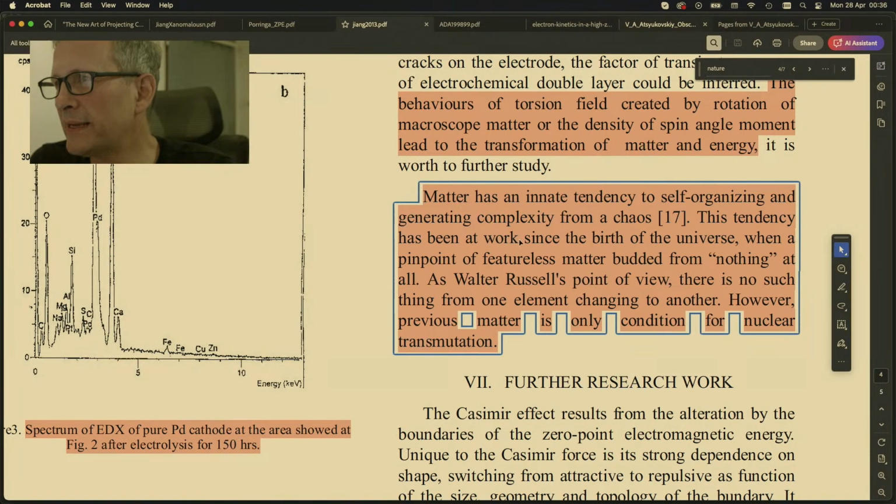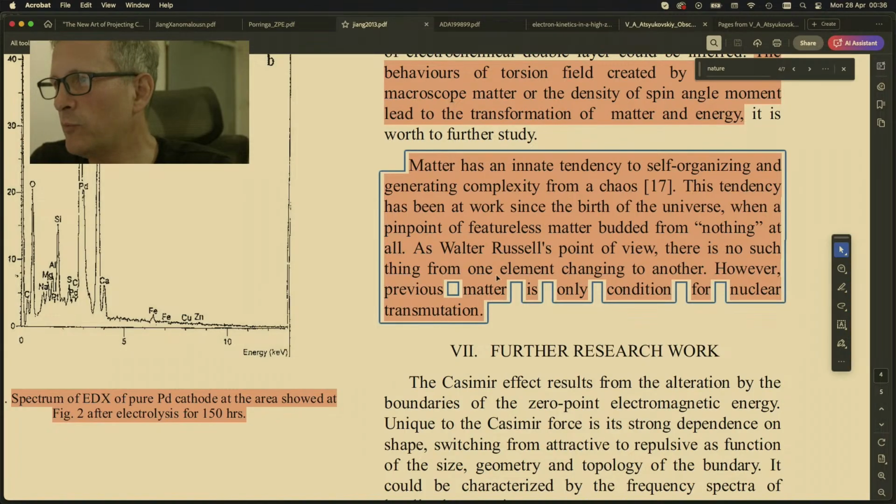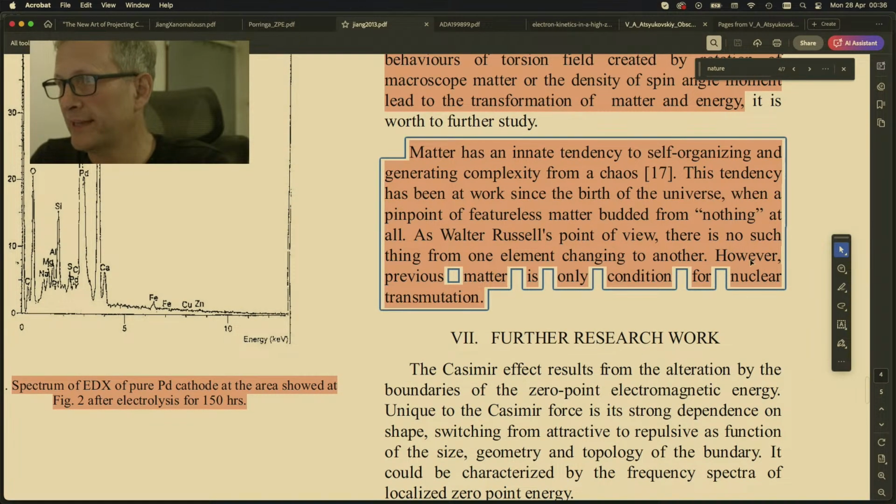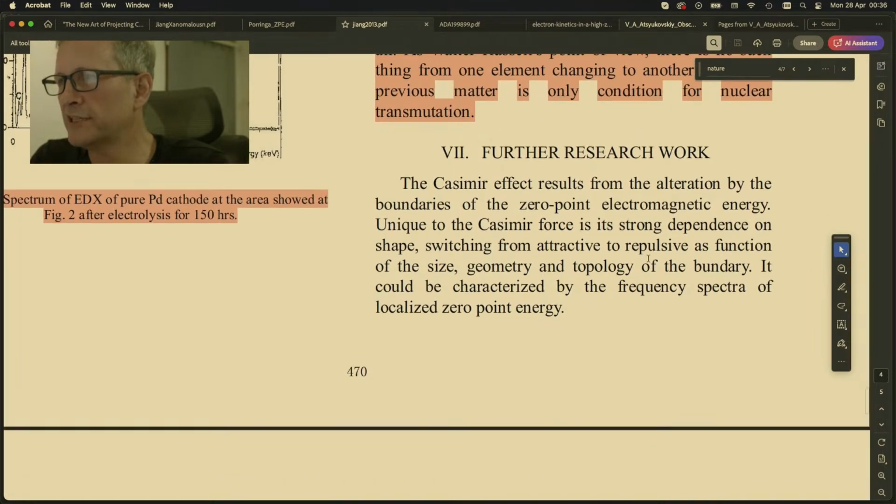This tendency has been at work since the birth of the universe, when a pinpoint of featureless matter budded from nothing at all. As Walter Russell's point of view, there is no such thing from one element changing to another. However, previous matter is only one condition for nuclear transmutation.